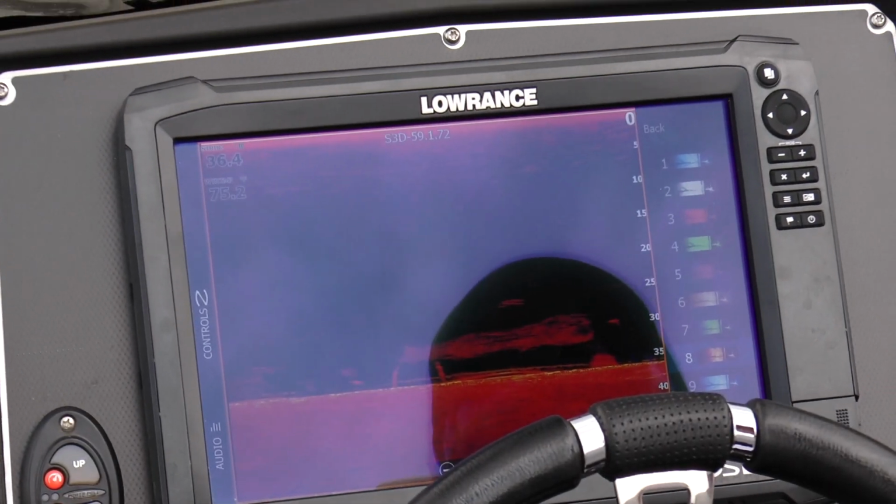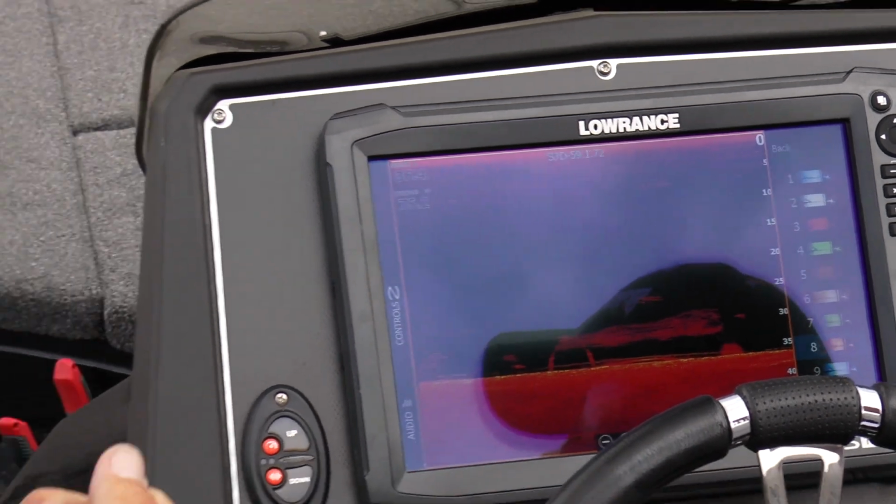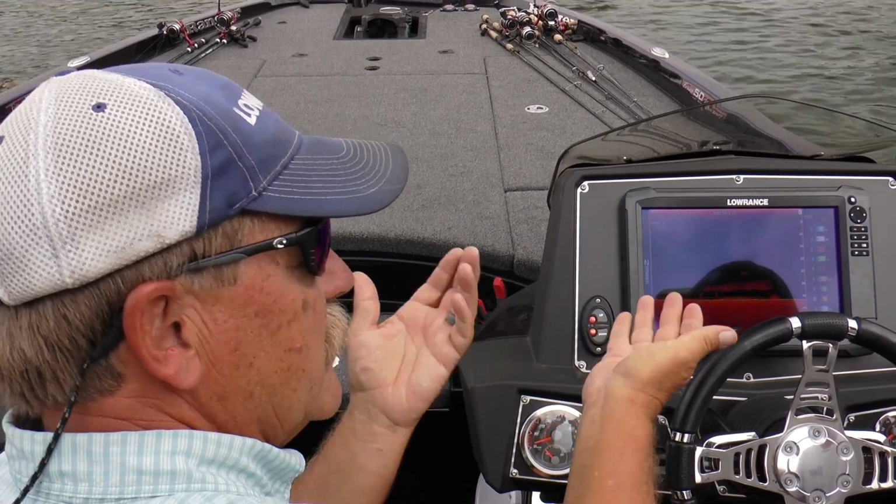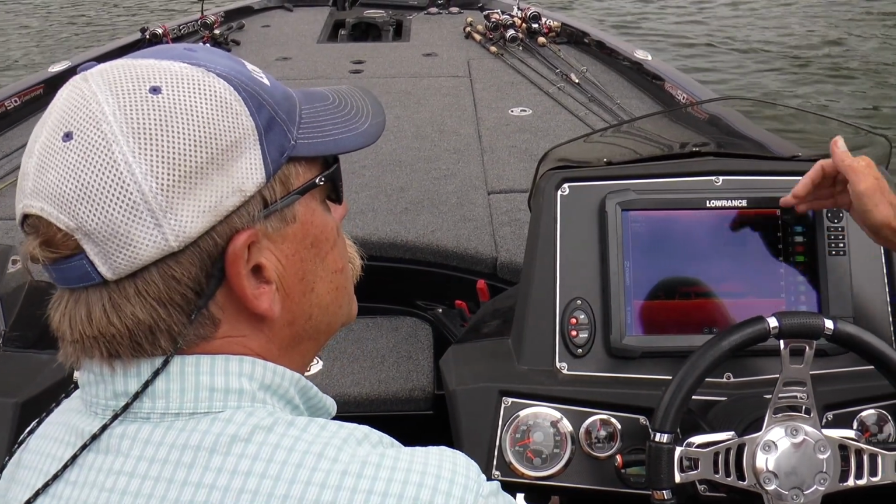Agreed? Yes. It's kind of like shining a flashlight off something. It reflects off that object and it's bright. Anything on the back side of it is dark. It's a shadow. So speaking of dark, now this is down scanning.